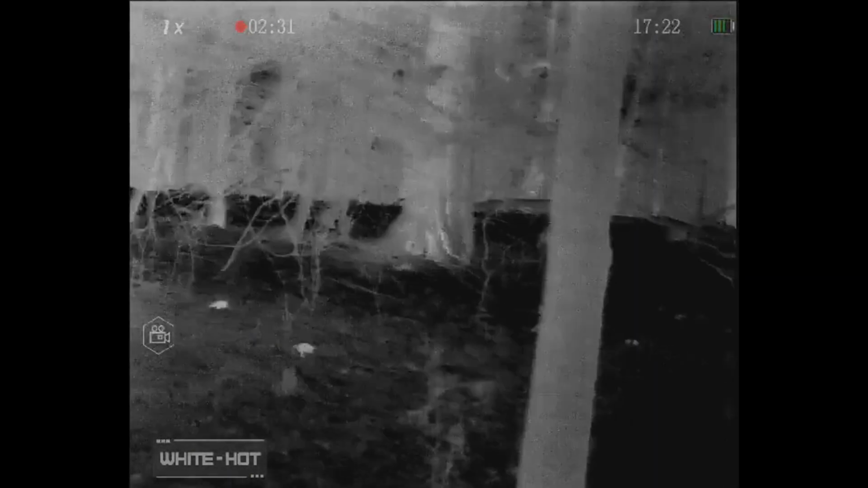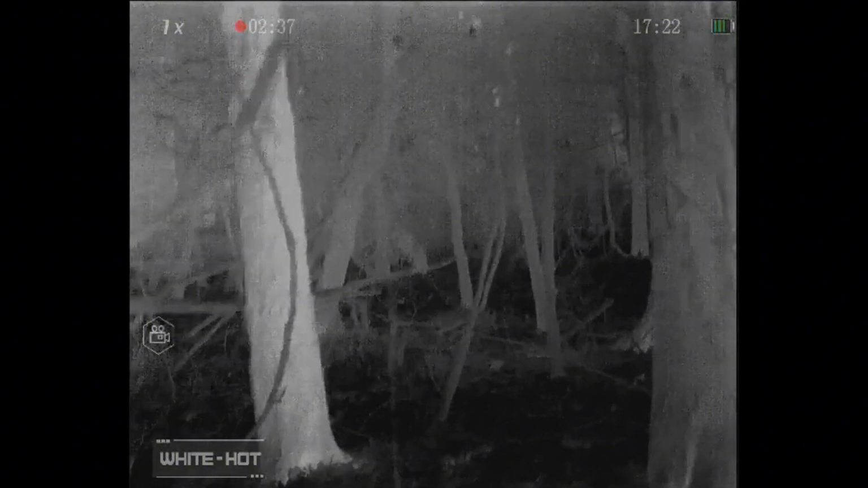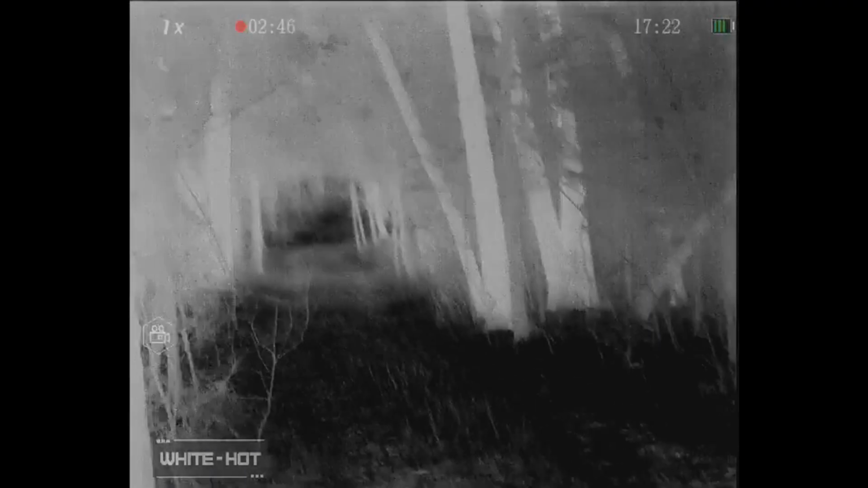But we're going to continue down this trail a little bit. I saw another little thermal blip earlier, but I'm just scanning for those thermal blips. Obviously looking for large ones that can be people-sized, but there's a couple there in the trees. You can see them on the ground. I can immediately see that they're very small, and it doesn't alert me to stop for any reason.